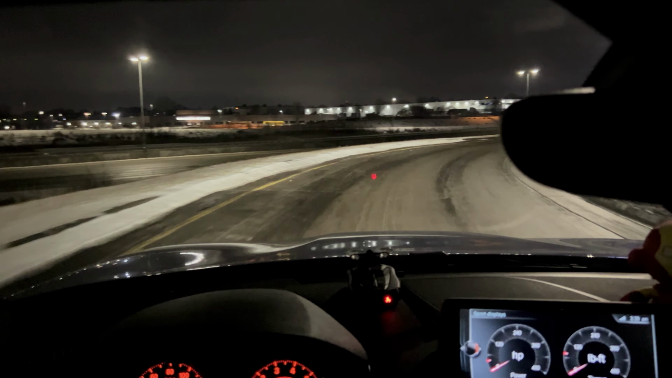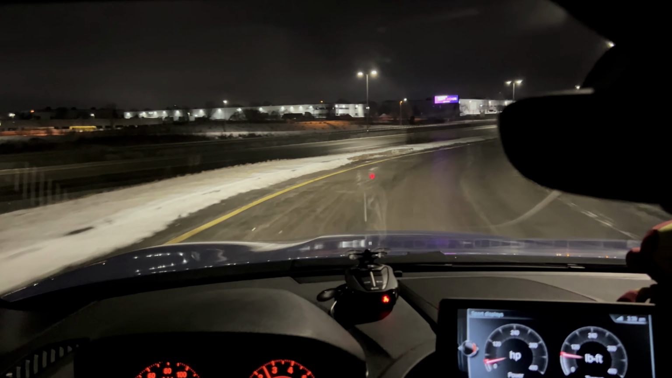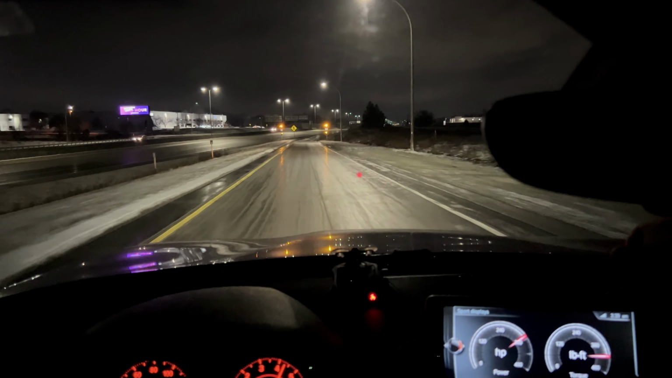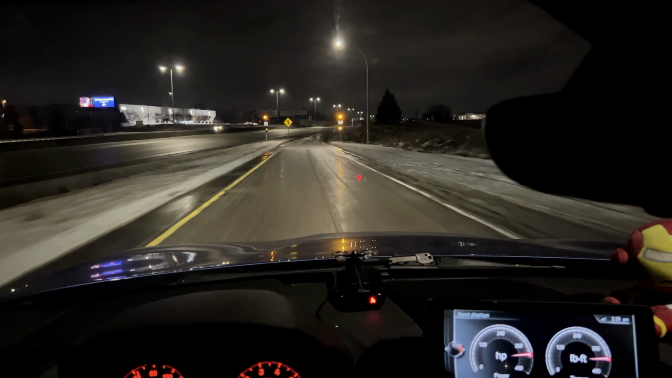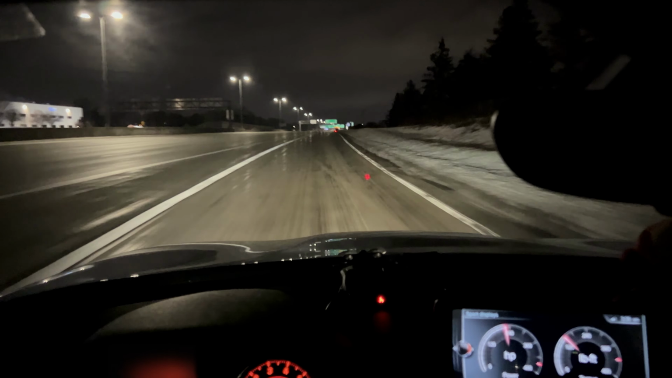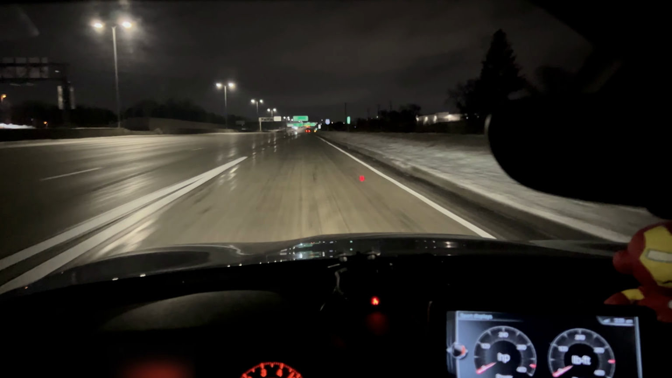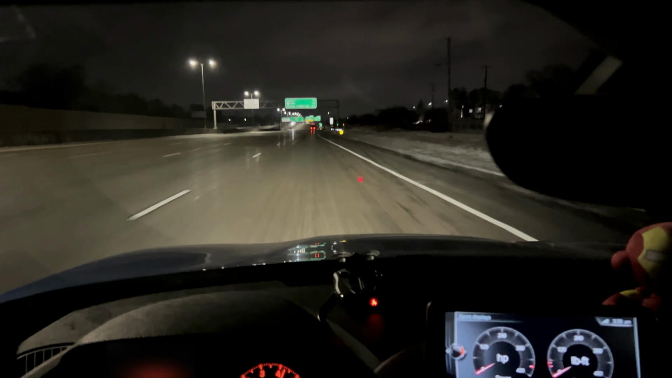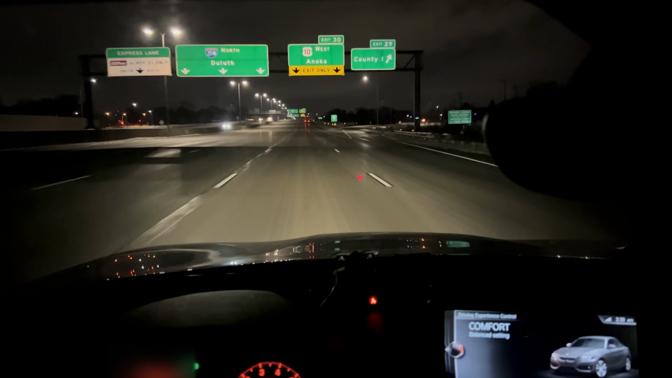See if I go back to sport transmission so I don't have to shift. Might slip a little here, but woo! Got a little up there, but we're okay. Thankfully, we didn't slip too much.